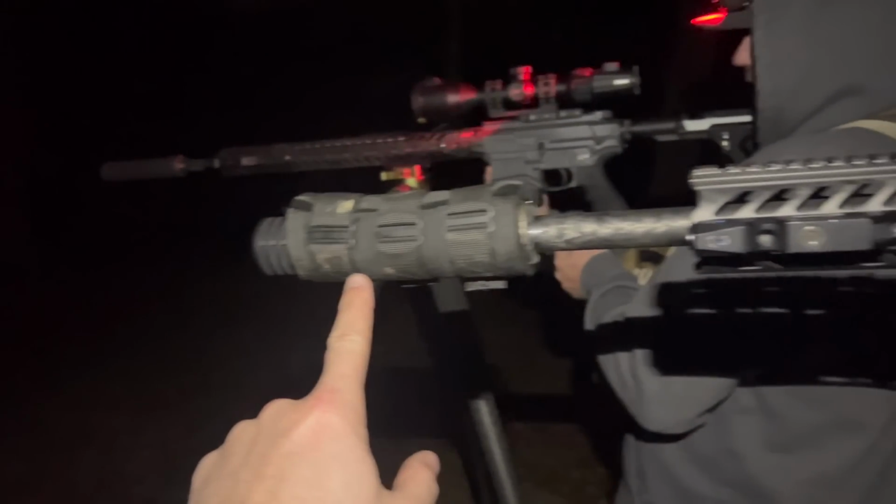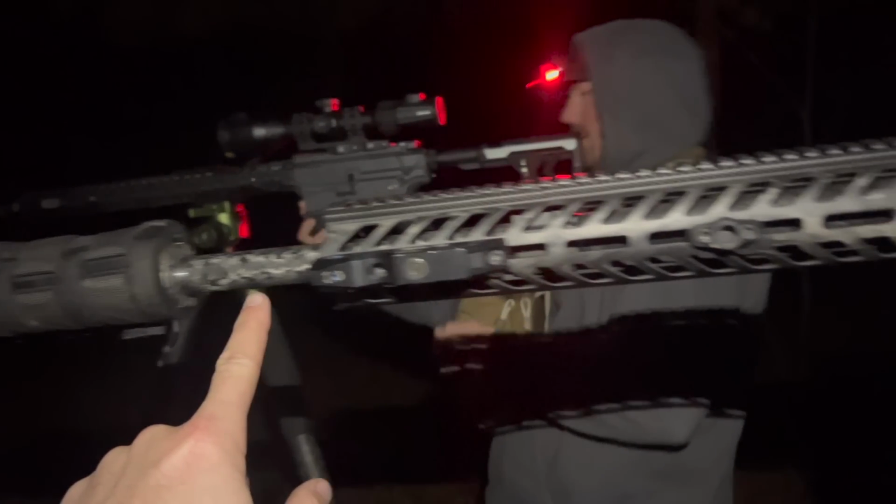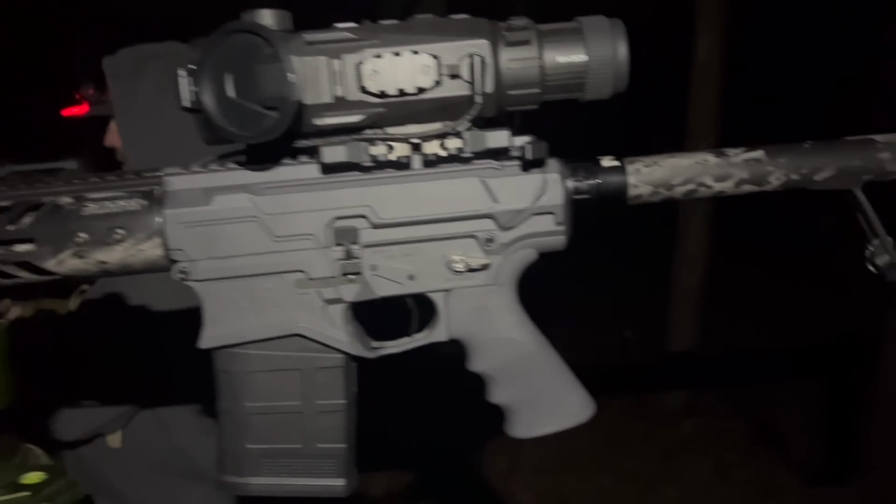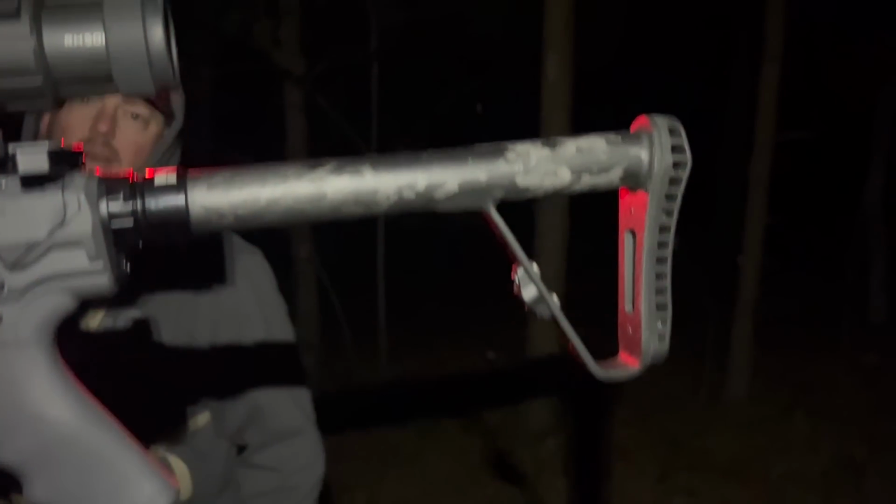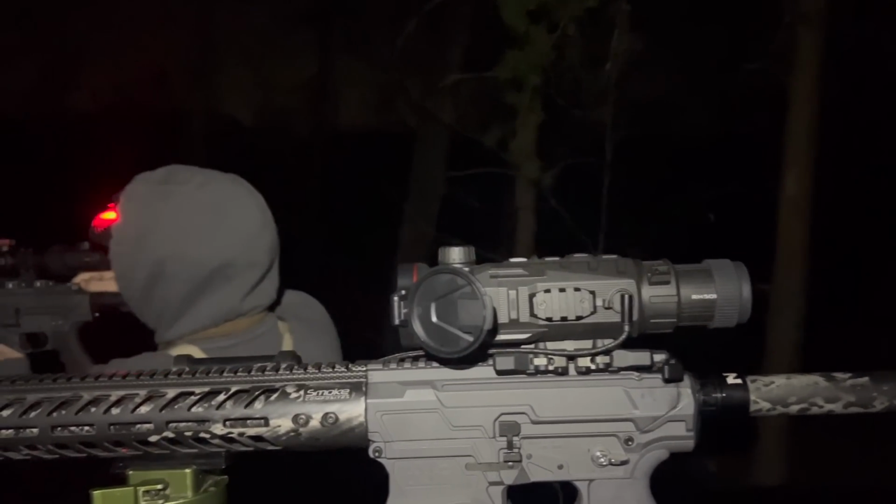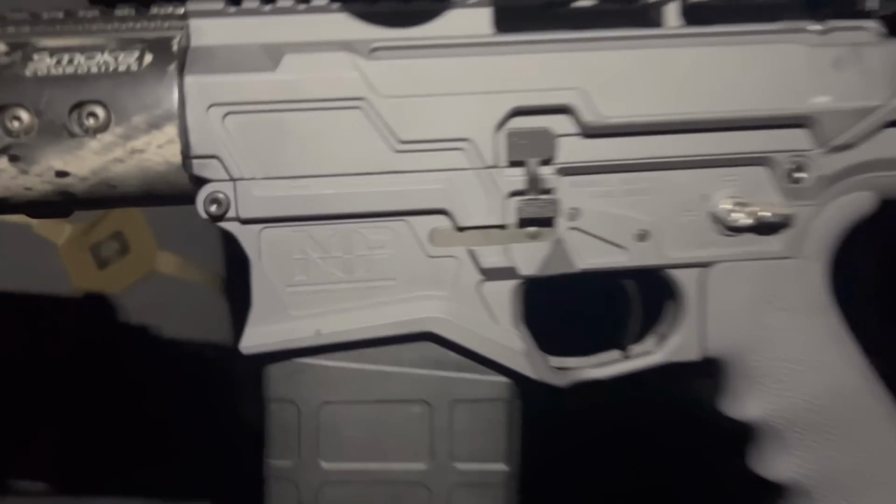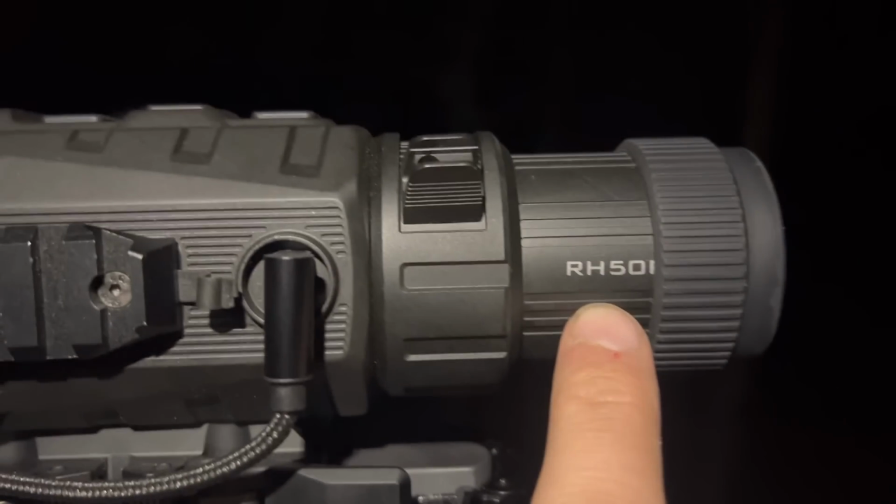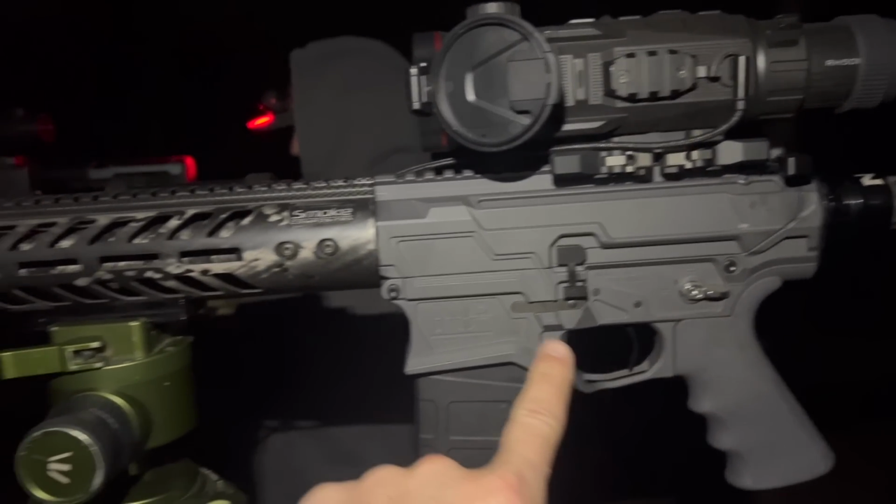But this right here is what I was excited to show you guys tonight. This is my new Night Stalker Precision. That's the second baddest gun in the fleet. First baddest in all the land, Guffey. Don't ever forget it. Little Night Stalker Precision action right there. Running the IRA RH50R. Really great scope. Even better gun.